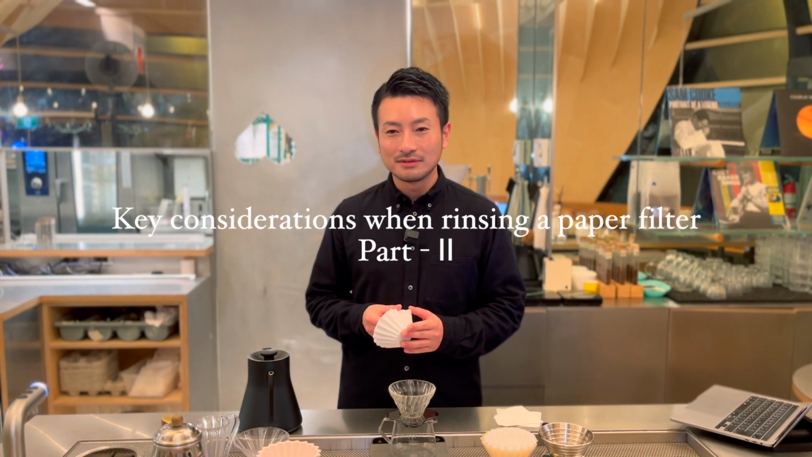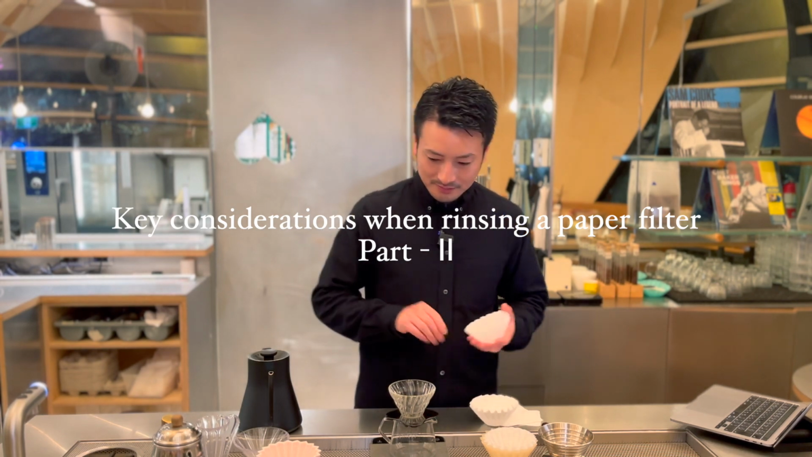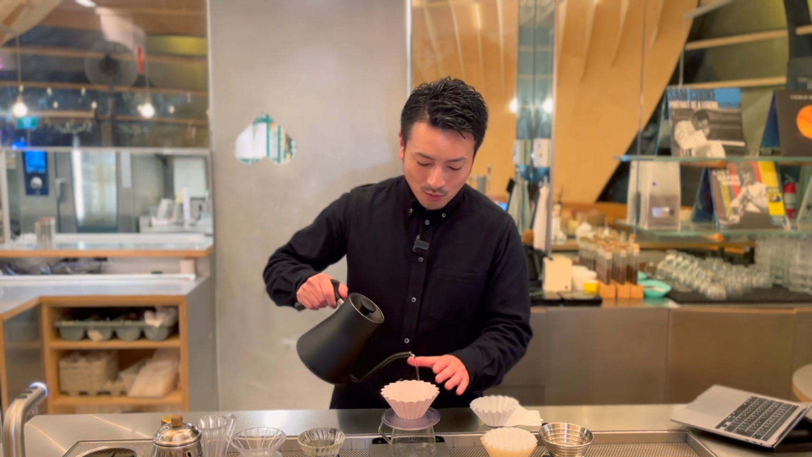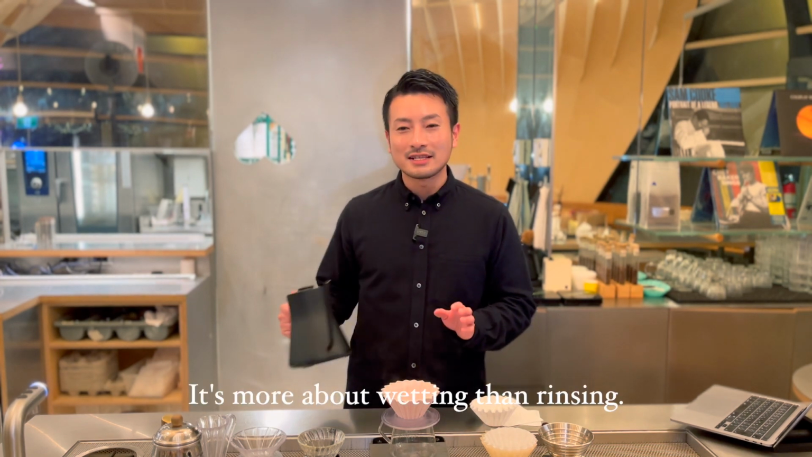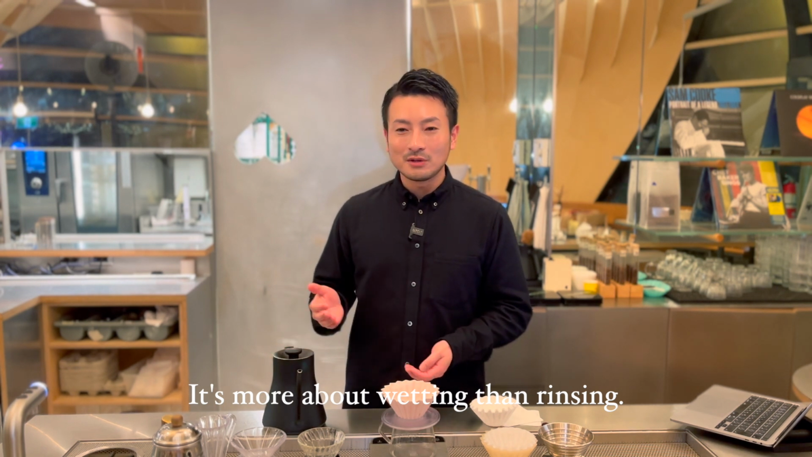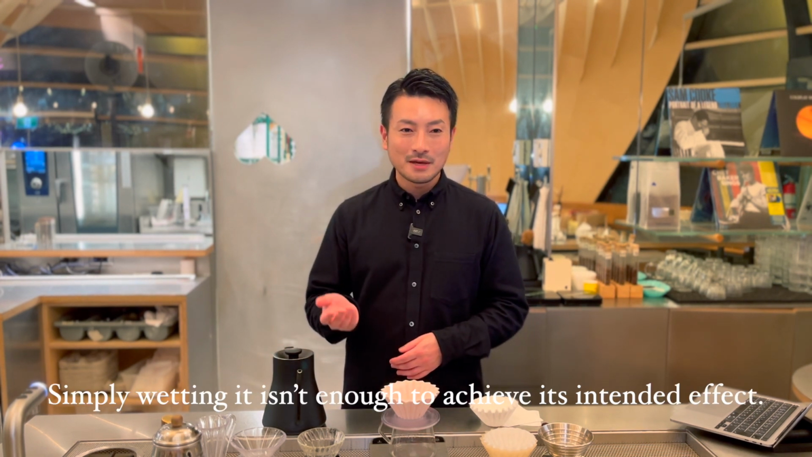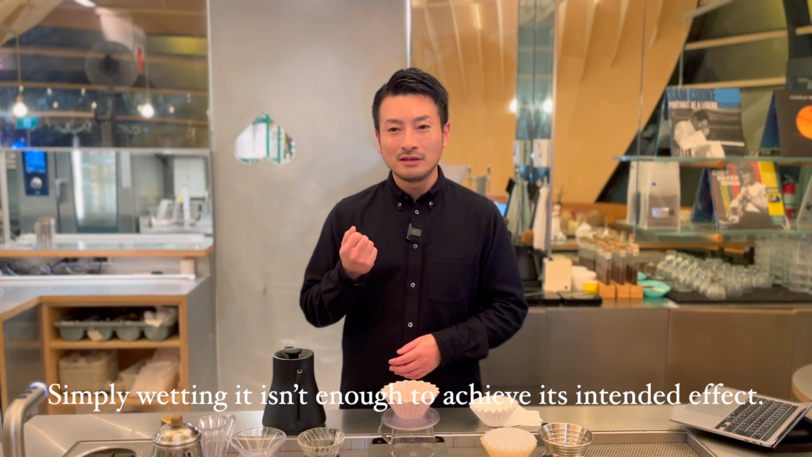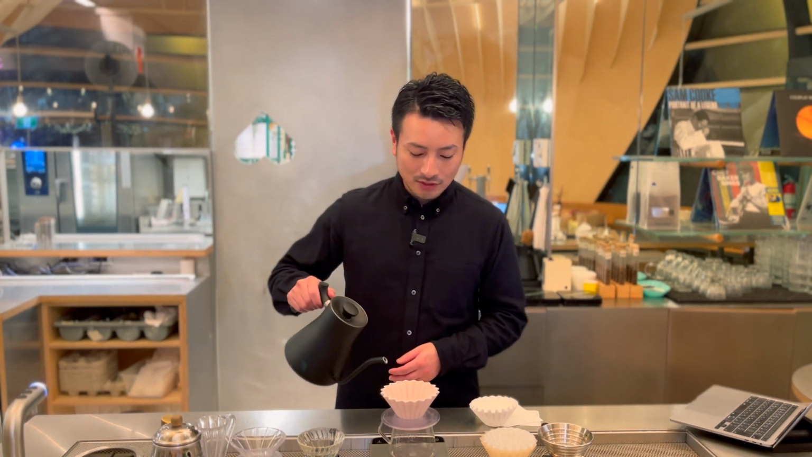Second tip for rinsing your paper filter. This is something that personally really stands out to me when it comes to rinsing filters. A lot of times, I see people doing a super light rinse, just lightly wetting the surface. But here's the thing. The whole point of rinsing is to get rid of that papery smell. If you just splash a little water on it, you're not really doing much, and the paper taste can still end up in your coffee.